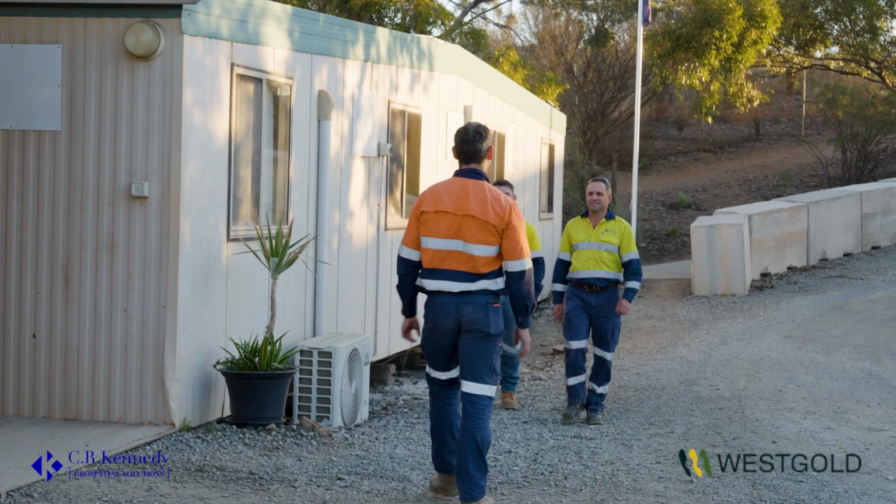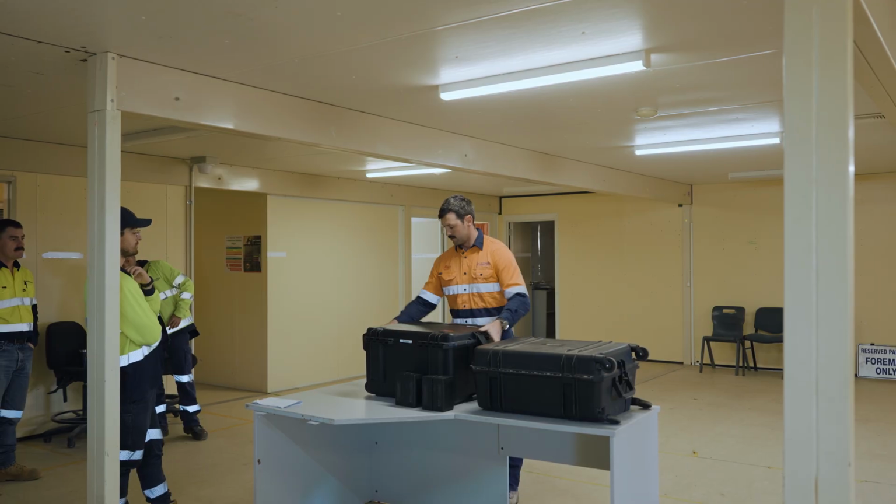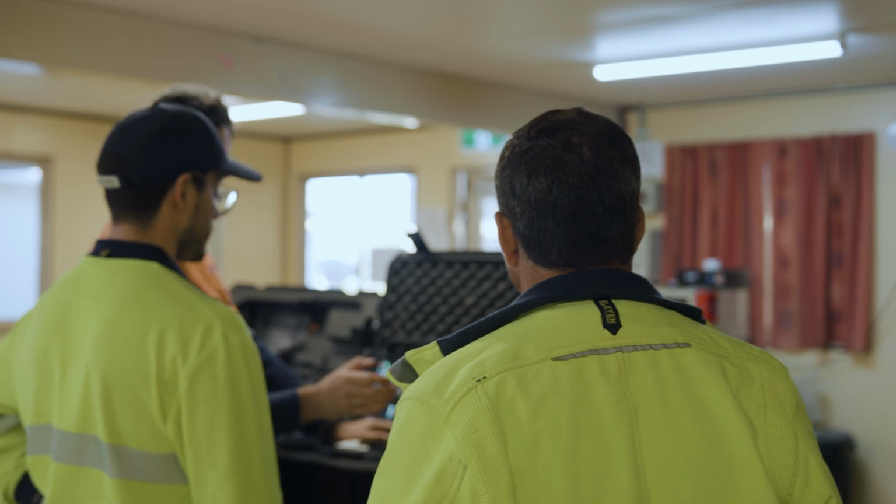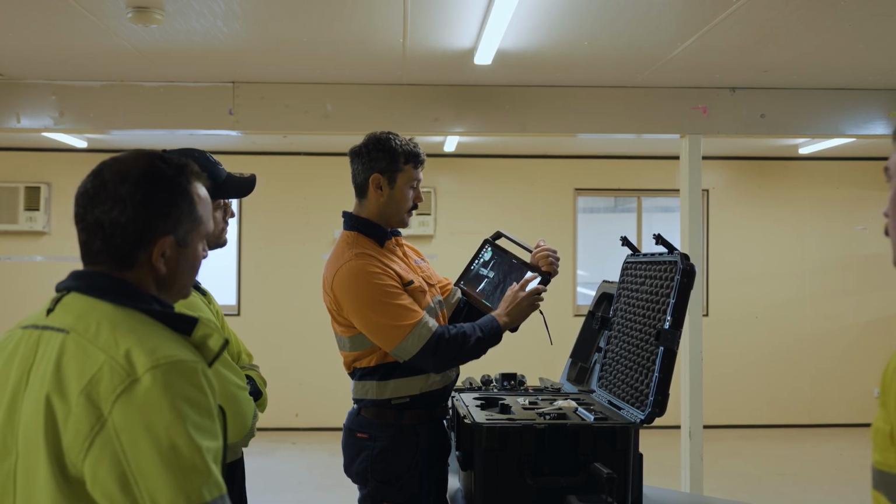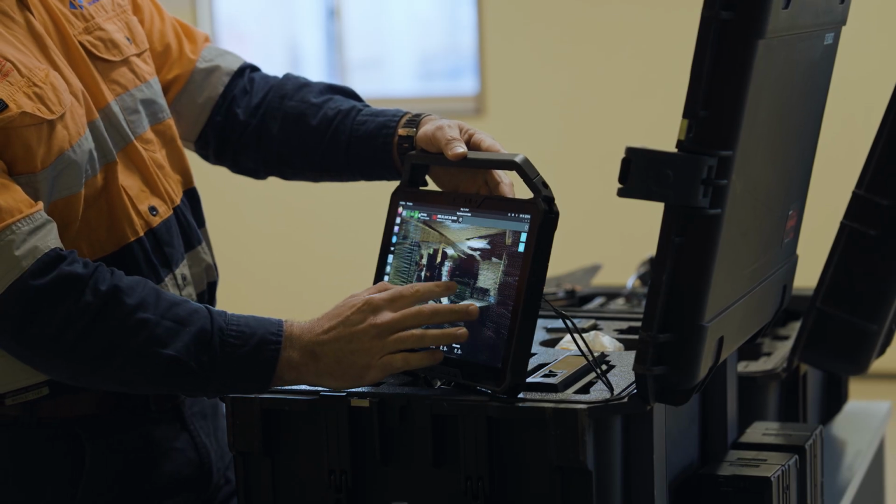We at CR Kennedy, in partnership with Westgold, have been working closely with the survey team to improve safety throughout all their sites with the rollout of the Exyn Nexys autonomous flight system. Underground gold mining, by nature, is an inherently dangerous exercise, but through technology and training, we can mitigate risks and